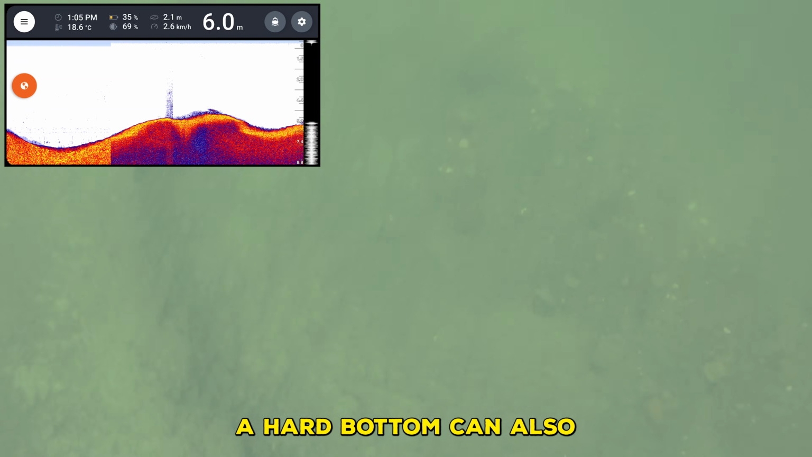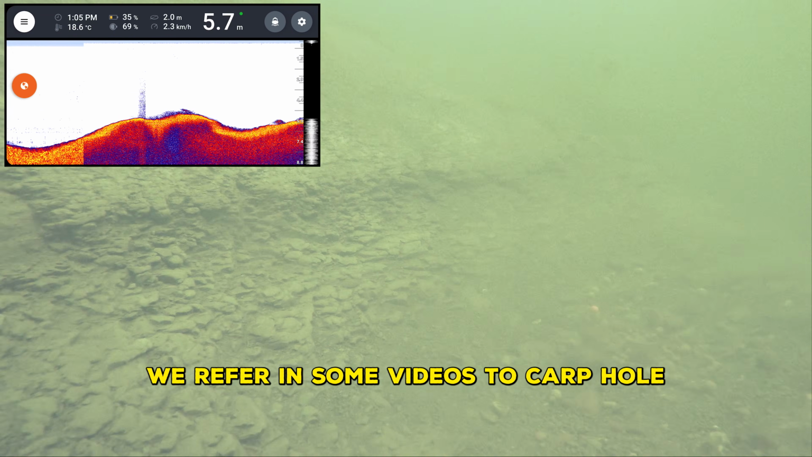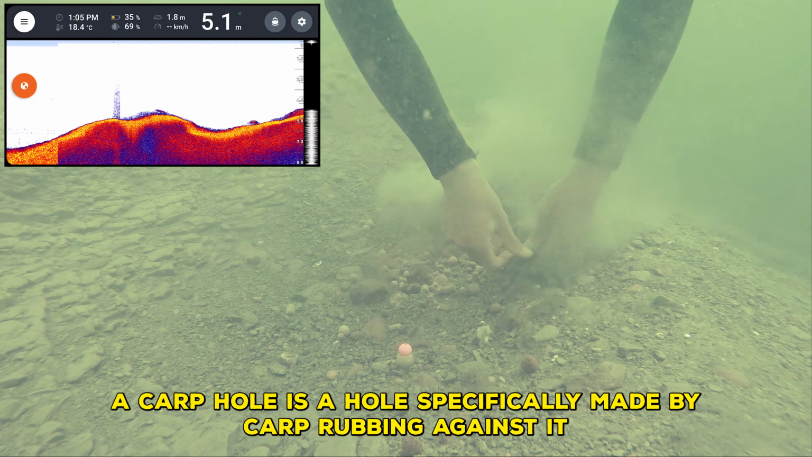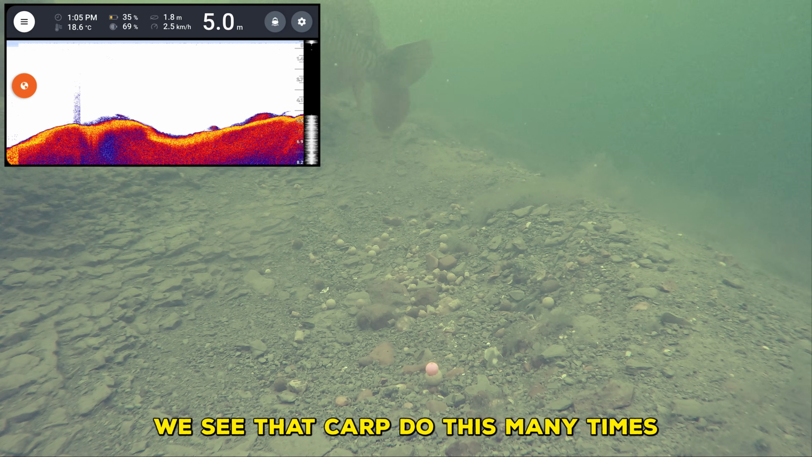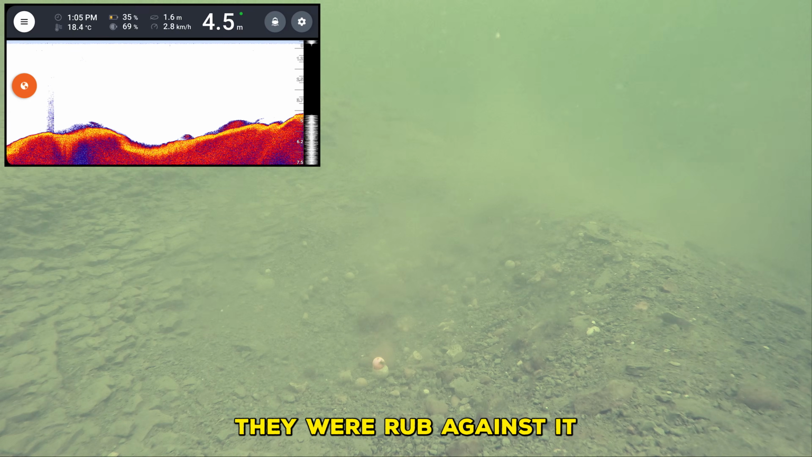A hard bottom can also be a clay bottom, shown here with the hole. We refer in some videos to carp holes. A carp hole is a hole specifically made by carp by rubbing against it. We see that carp do this many times. If there is a branch or a hard clay spot, they will rub against it.